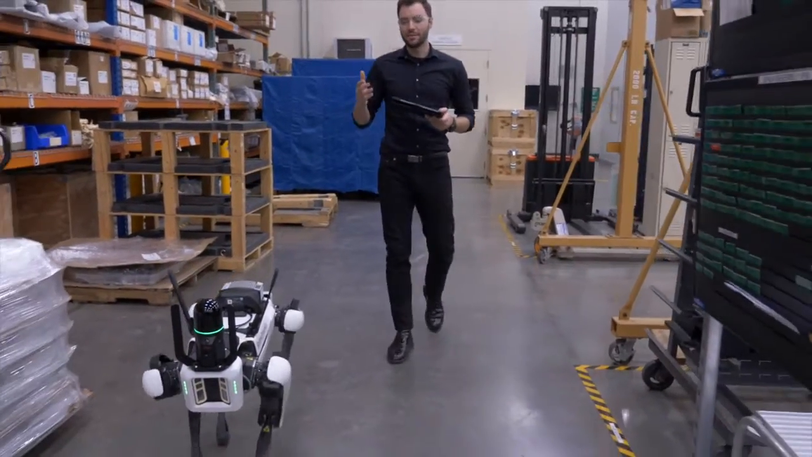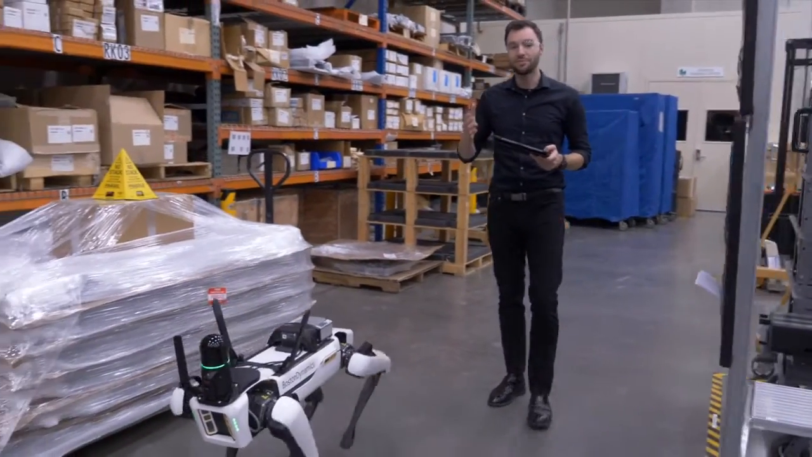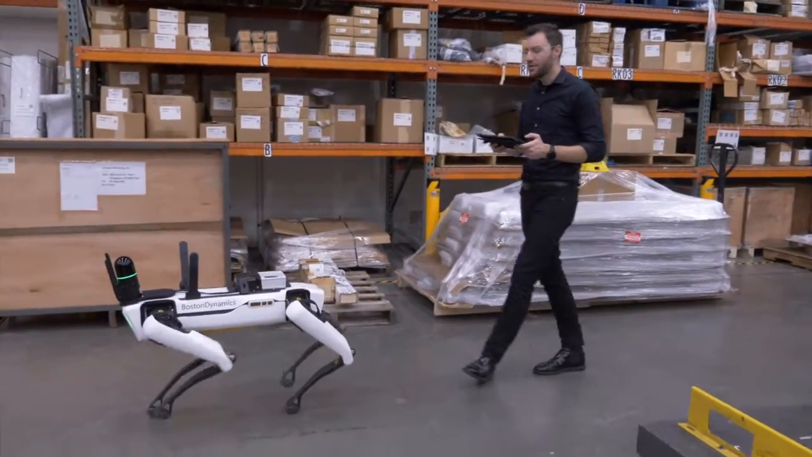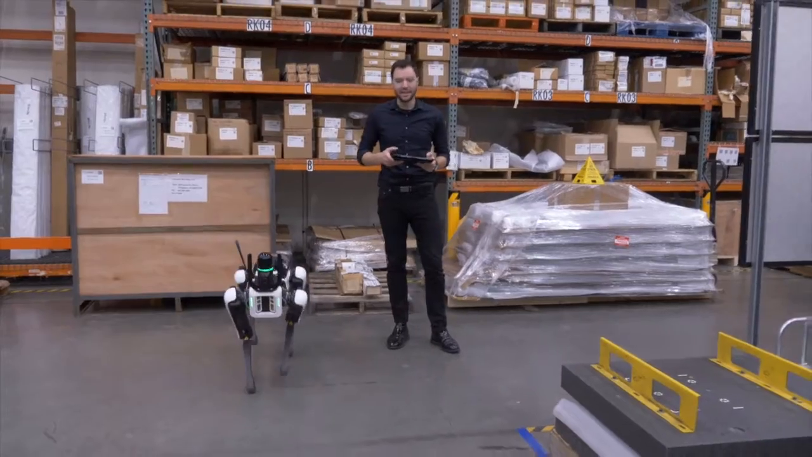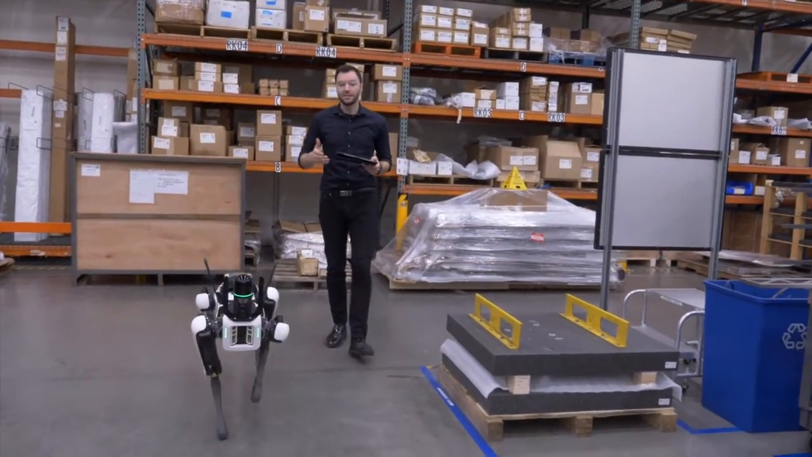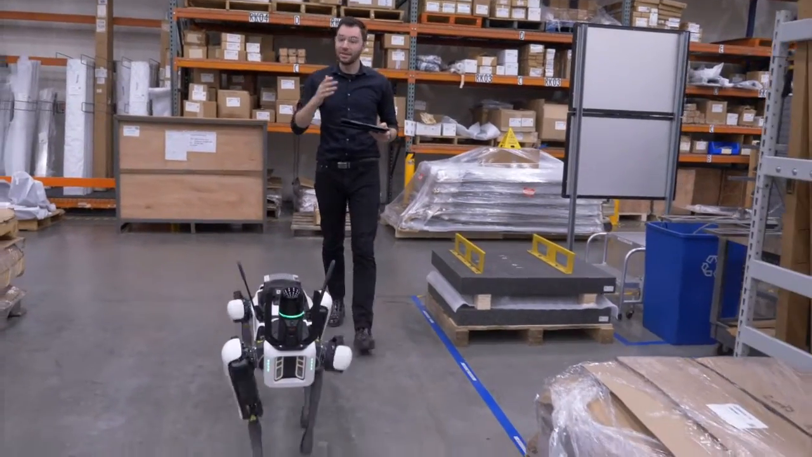Now I'm taking this scan with the BLK ARC, but if you already had a pre-existing scan, you could use that too. So I could use data from an already existing scan that I had from a mobile scanner like the BLK2GO, or I could use data from a static scanner like the BLK360.